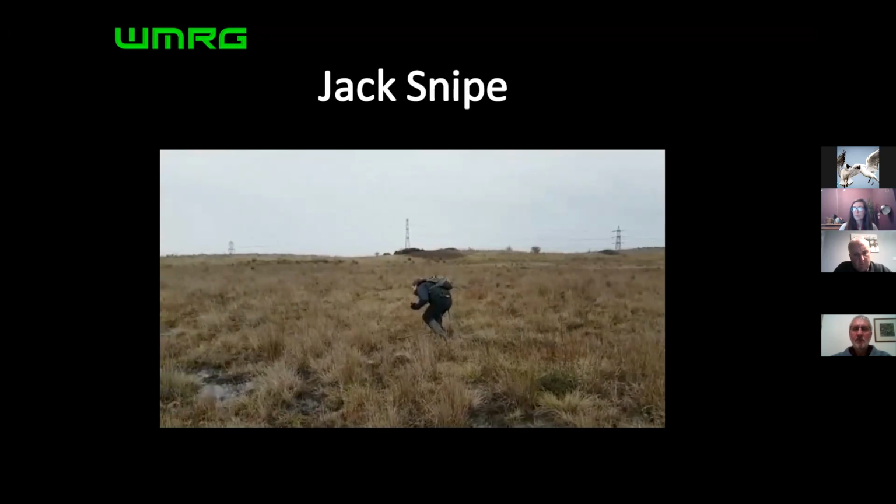And I'm aware now that other groups have taken this idea on and developed it more than we'd ever imagine, and are catching more jack snipe than they've ever caught before. So it's really good to see others adopting these techniques to further their knowledge around species they're particularly interested in.